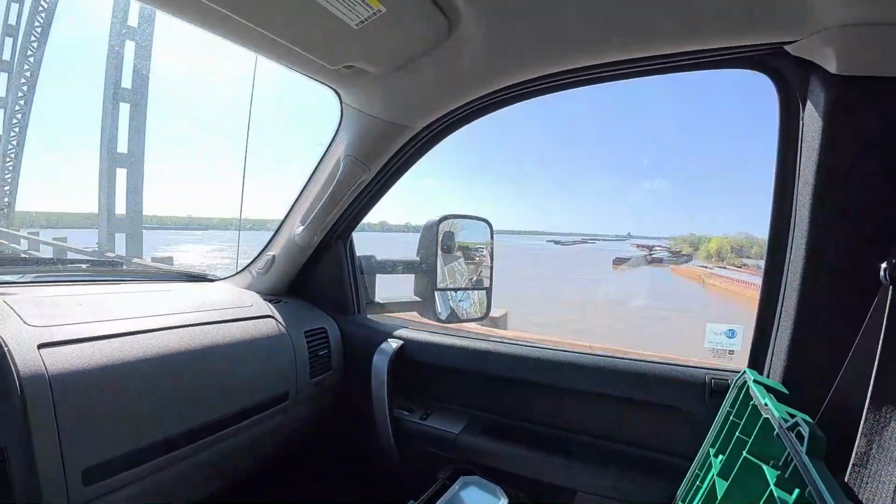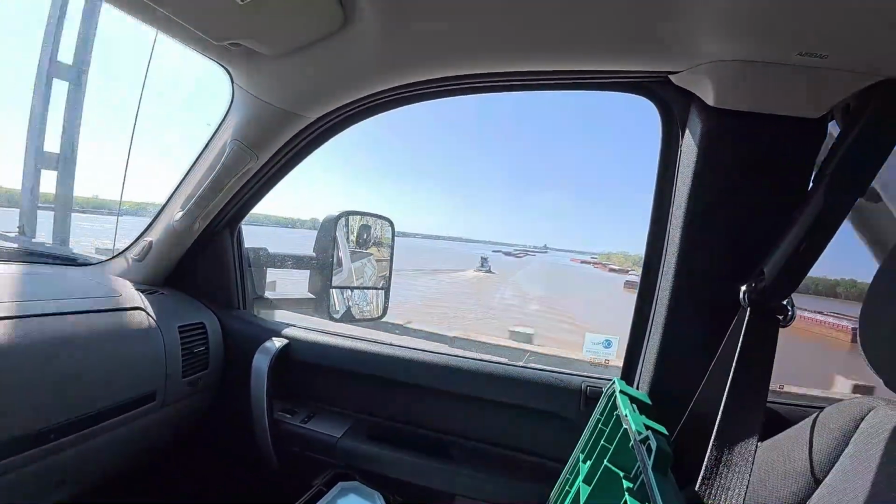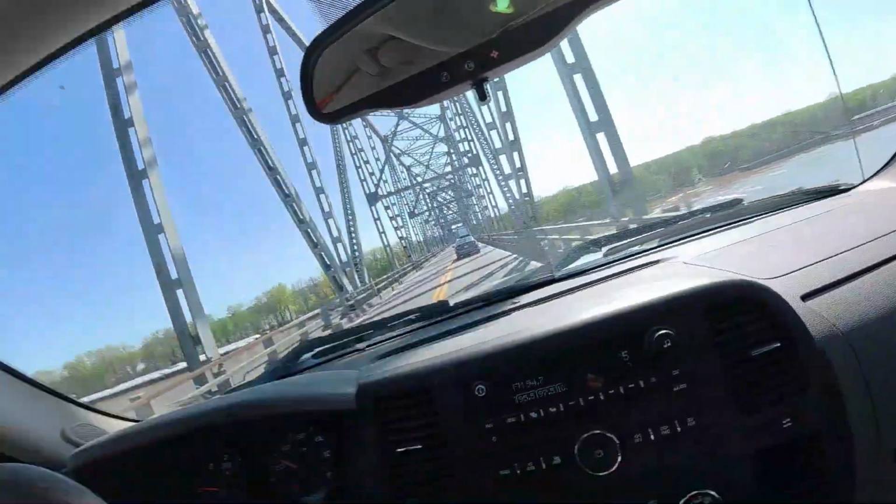I mean, she's got some water. Like I said, that's probably up 30 foot. I'll show you the Mississippi here as soon as we get there. See, that woods is just completely underwater over there. There ain't as much brush floating down it as I thought there'd be.